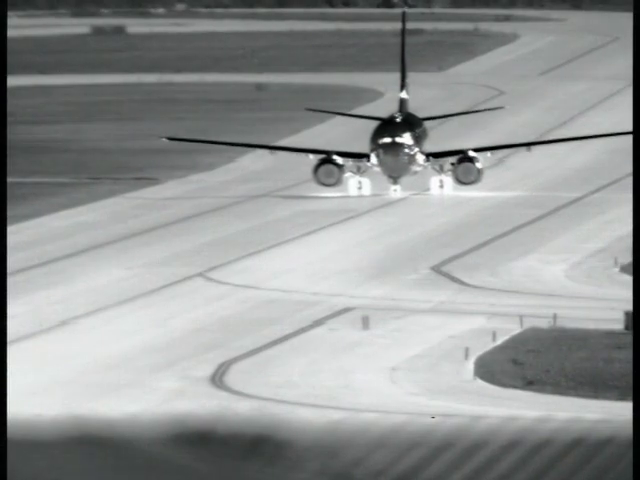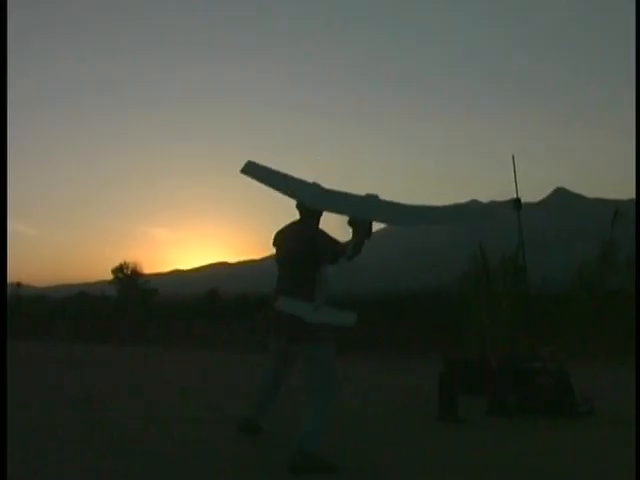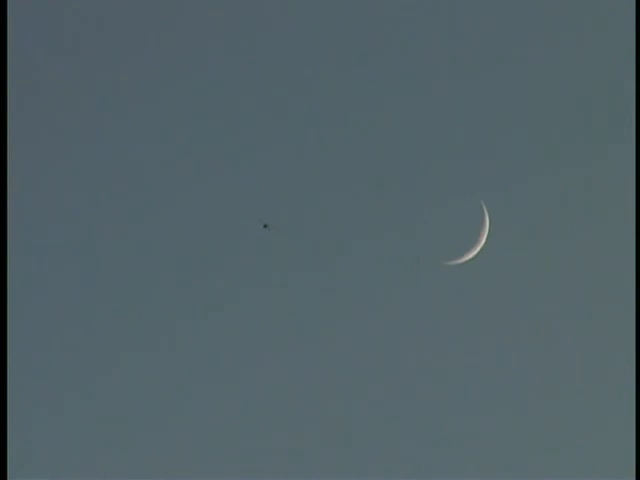Installed in aeroplanes, thermal imaging can help pilots by enhancing the ability to see terrain and other aircraft. Installed in unmanned aerial vehicles called UAVs, thermal imaging allows the aircraft to fly in total darkness and detect targets through smoke.